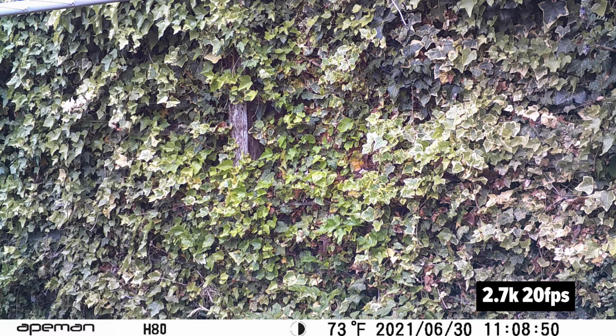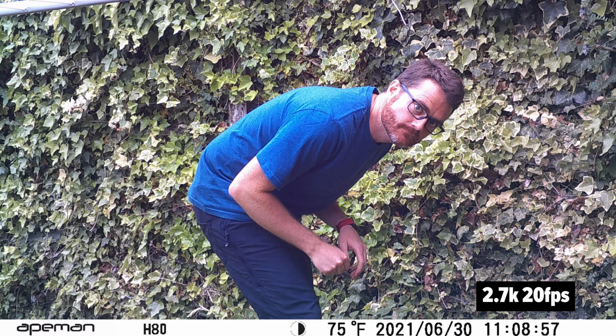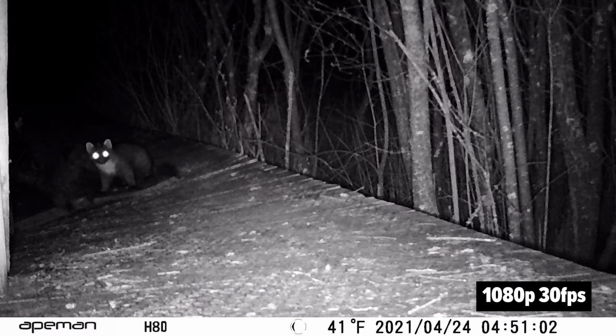The quality out of this is probably similar to a cheap action camera, but given that it's not that expensive to start with, that's kind of what I expected. Really, the purpose of these cameras is to let you know if something is actually there at all and what's there, rather than shooting anything cinematic.